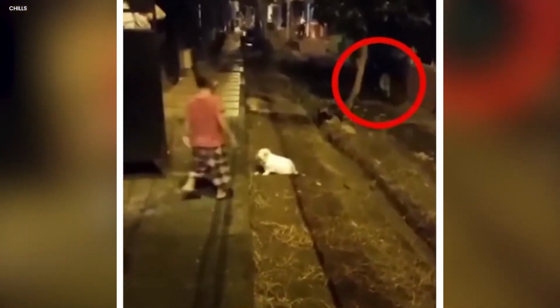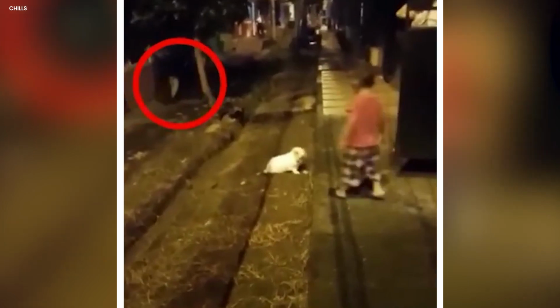A boy enters the frame after he notices the dog getting uncomfortable, but he doesn't seem to be able to see the pair of legs running down the street. The half-body runs down the street and disappears into the darkness. This is one of the most unusual paranormal activities ever witnessed and caught on camera. Any person who sees such a thing would be terrified.